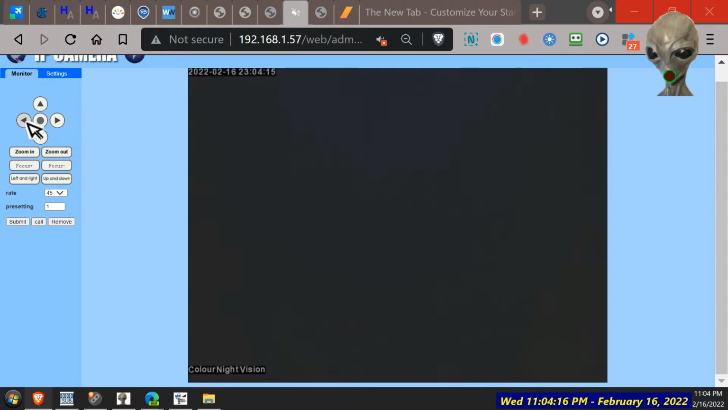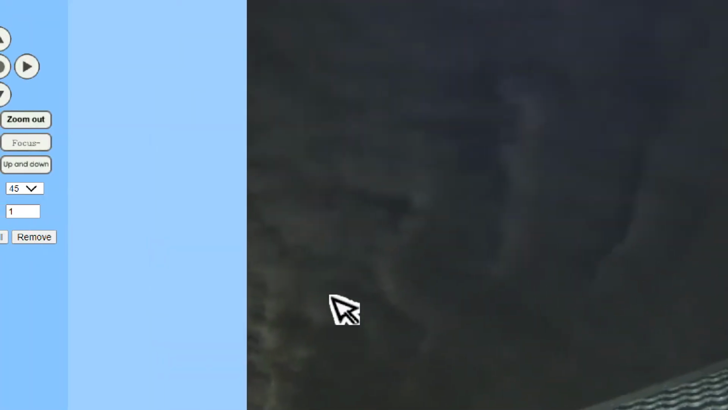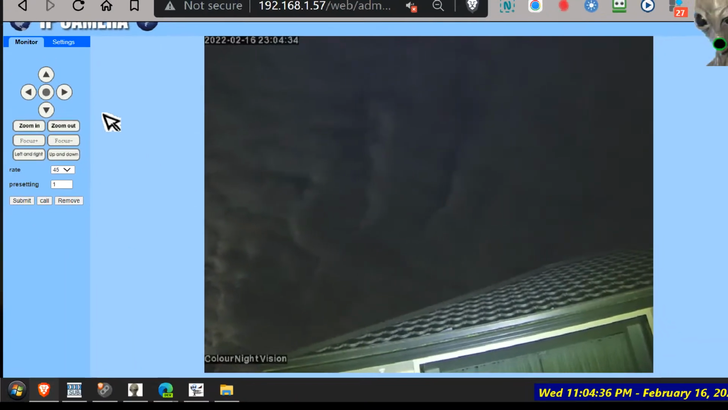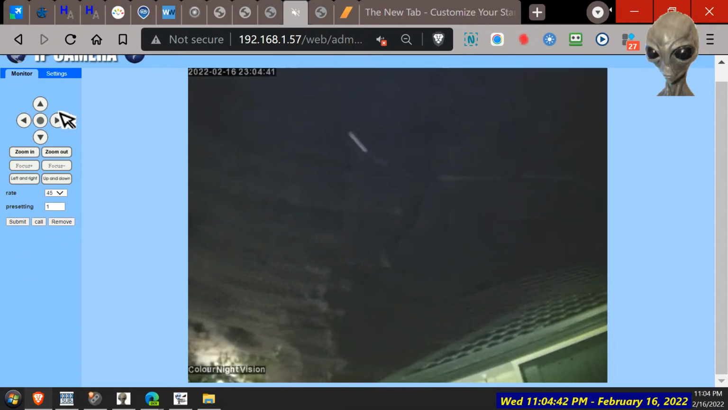Anyway, we're trying to find that moon still. Can't find planes, can't find moon, can't do anything. It's hopeless. Battery could run out because it's using some of the LEDs. See, that looks like an angry sky there. But that looks to me like the moon's over this way. The moon. That's got to be the moon.